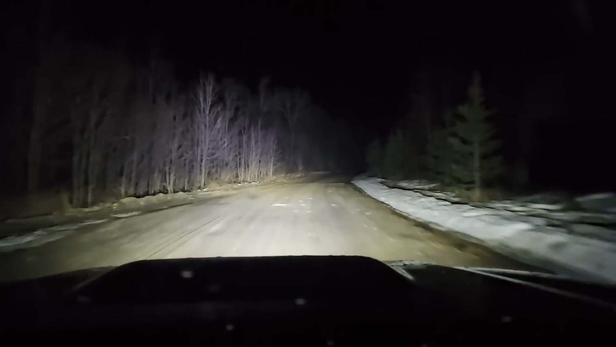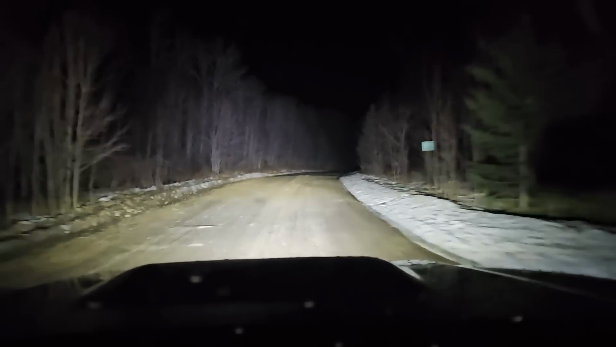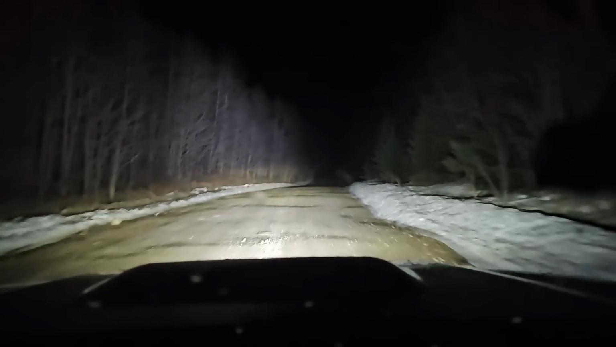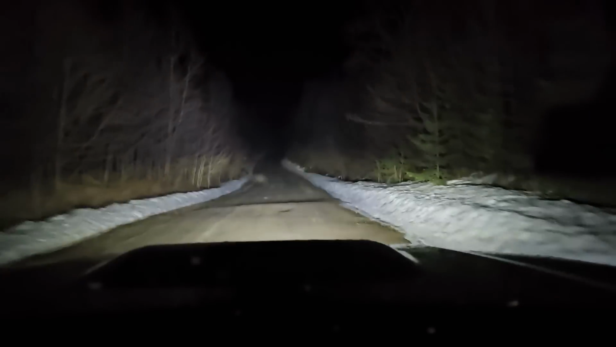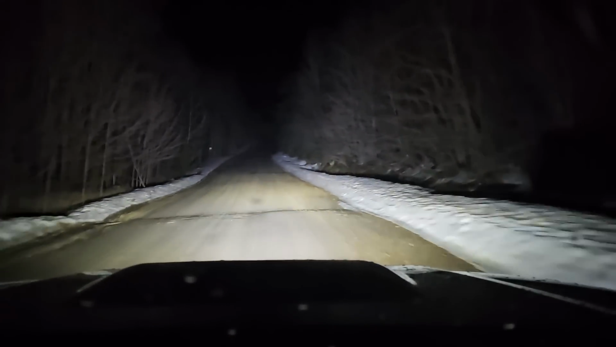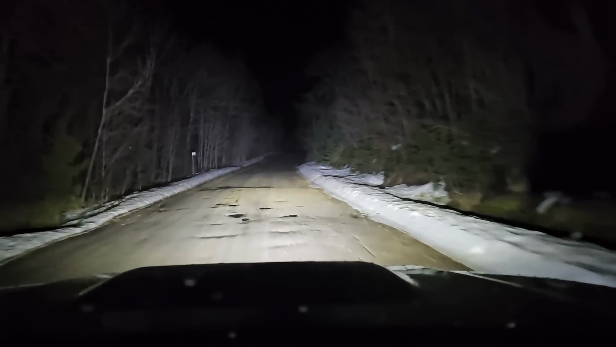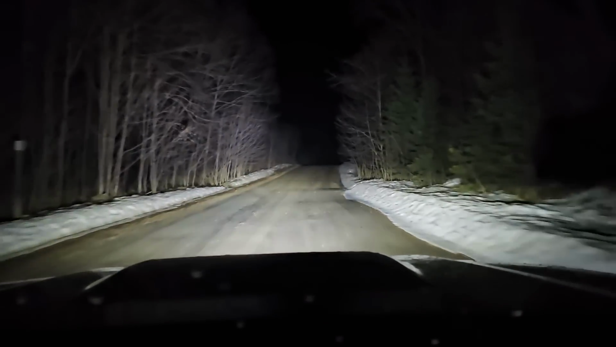Dinner soon and brush my teeth. Okay, these are frost heaves. That's why the hood's going wild. This right here looks like it's probably a culvert, this one. More frost heaves. But nothing severe.